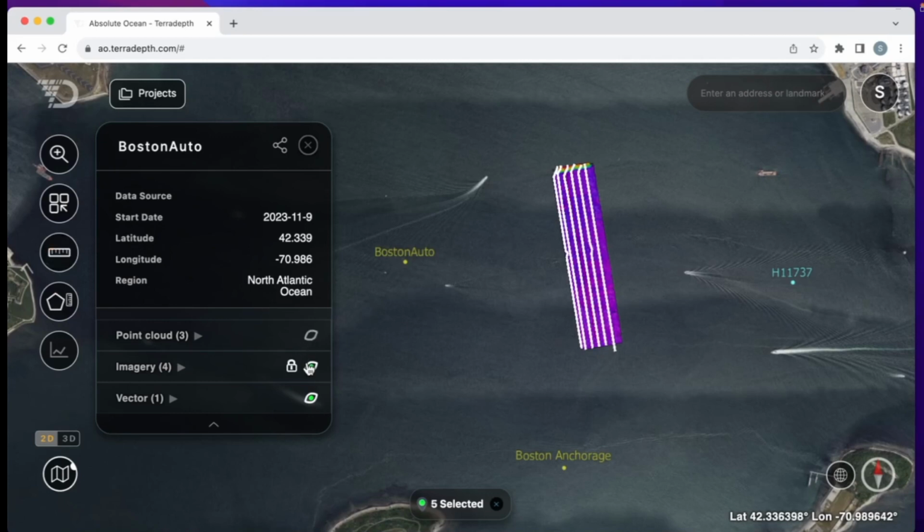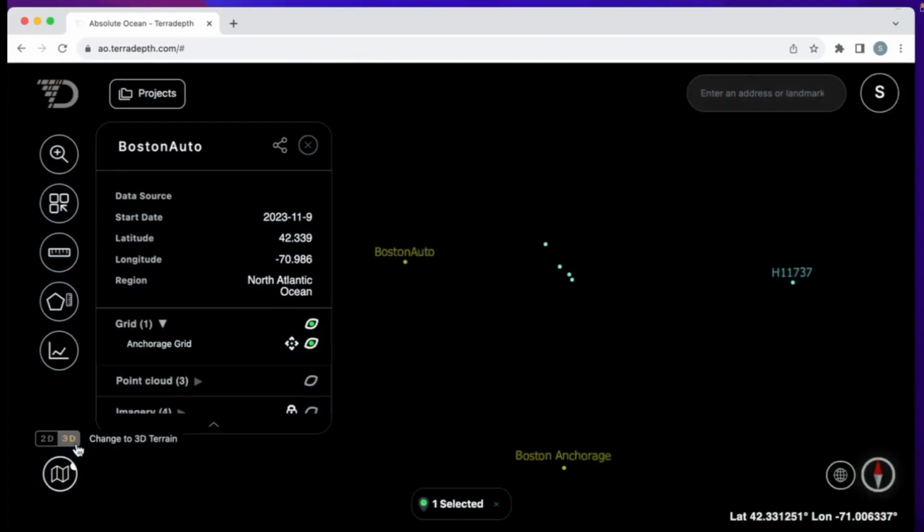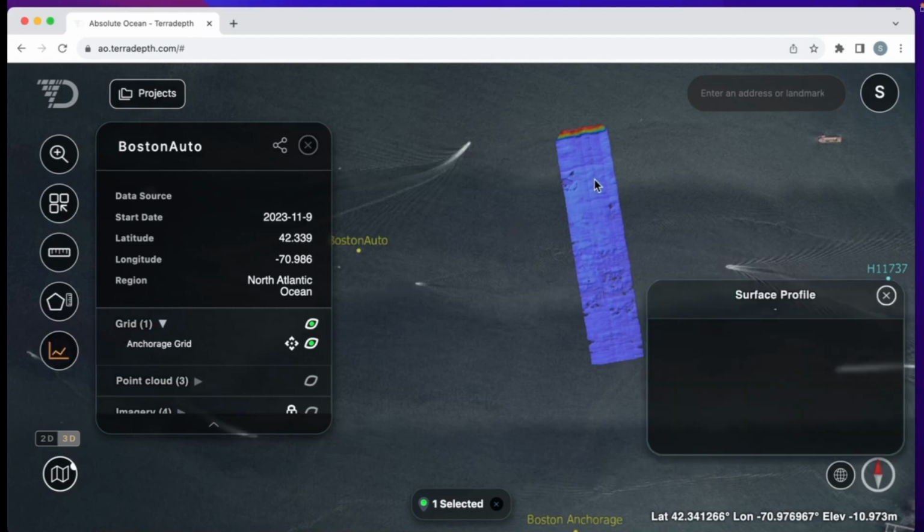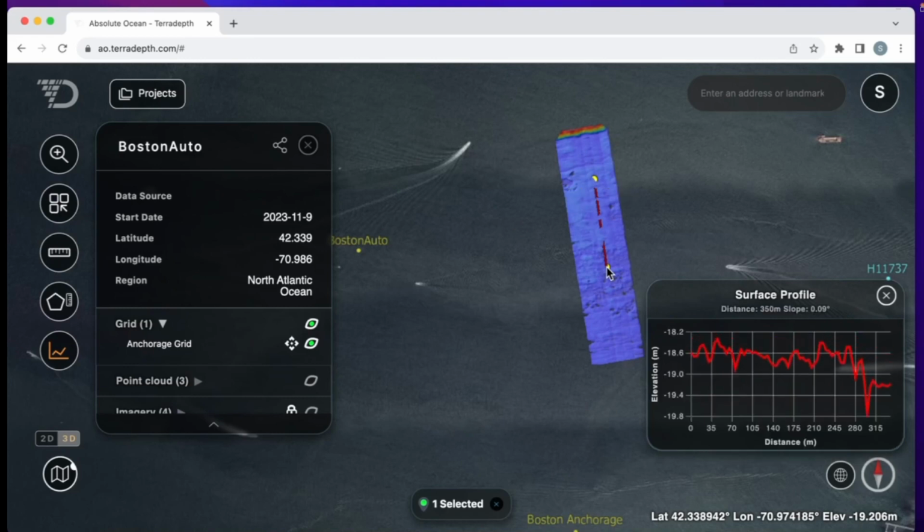Next thing, I want to go in and open 3D view. So I'm going to open my grid here. And as you can see, as I switch to a 3D view, in addition to lat and long at the bottom of my screen here, I also have elevation. So you can see what the elevation is as you hover over the different areas of my survey area. I can also go in and get a profile line of the area I have selected.